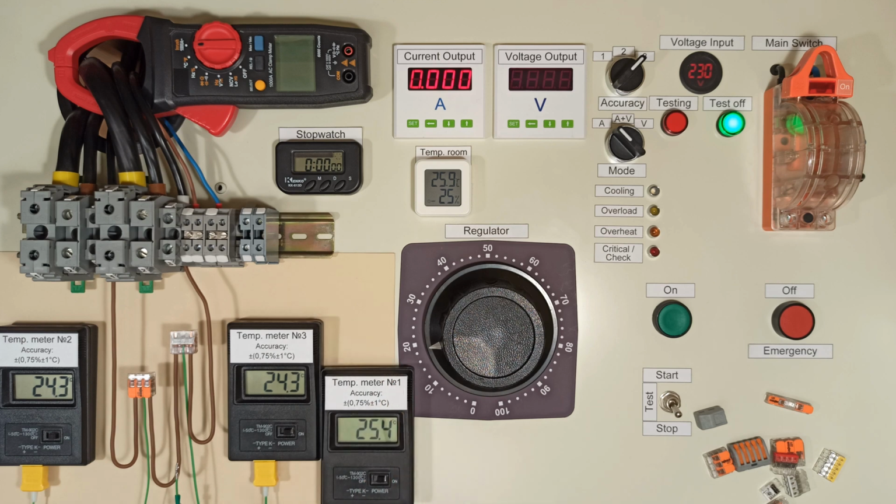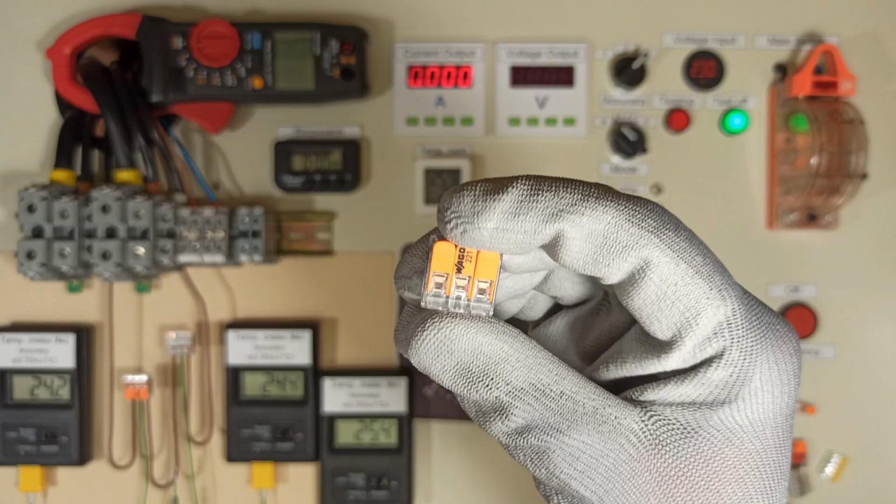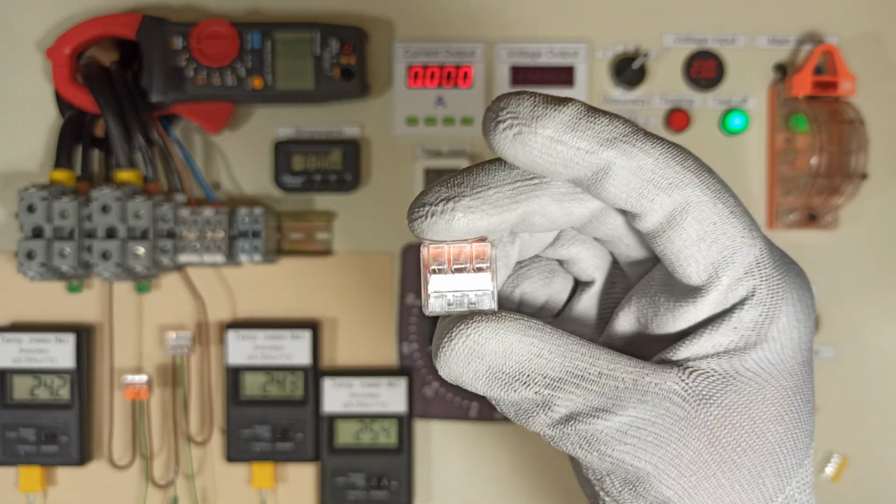It's also interesting to check if two random Wagos will have the same internal temperature and find out which side of the terminal heats up more. Front or back.